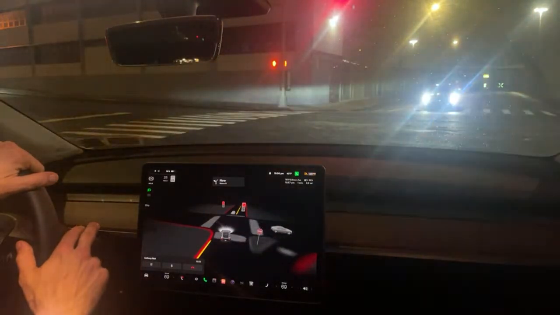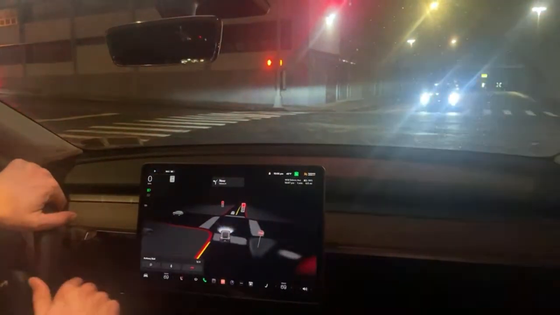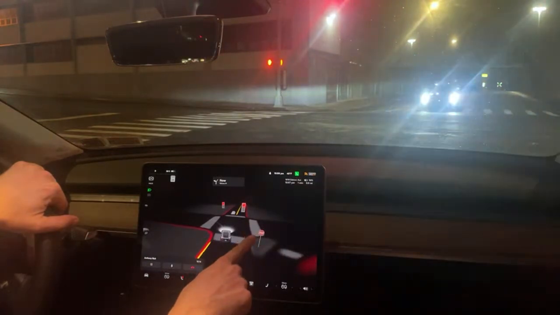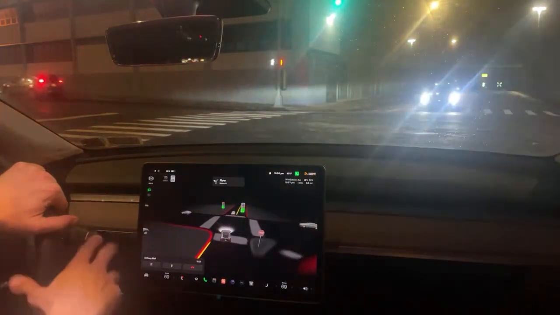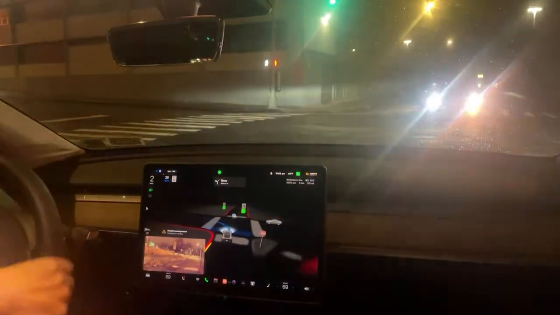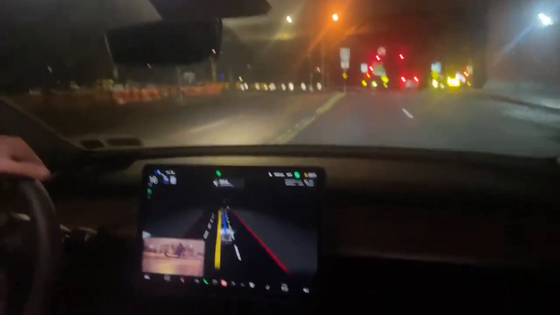So I'm in drive on hold. I'm going to engage again. Oh, and you know what? It thinks that there's a stop sign where there's a different sign that says two-way traffic ahead. So it thought it was making a stop. Incredible. That's a great one to catch on there. I hope they're able to fix that.